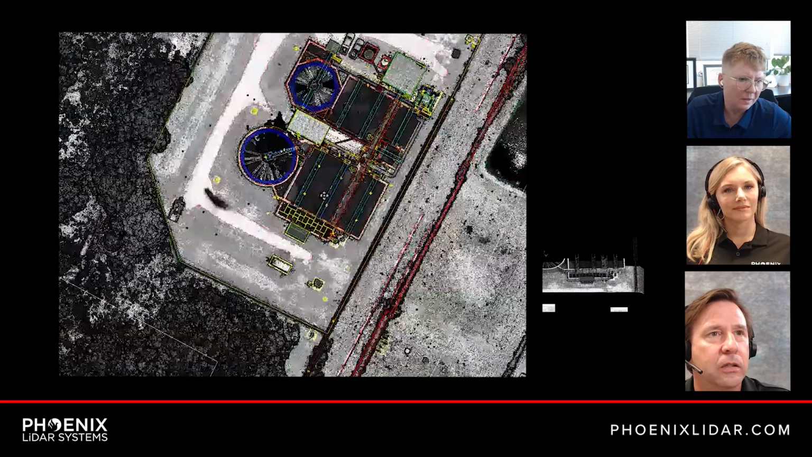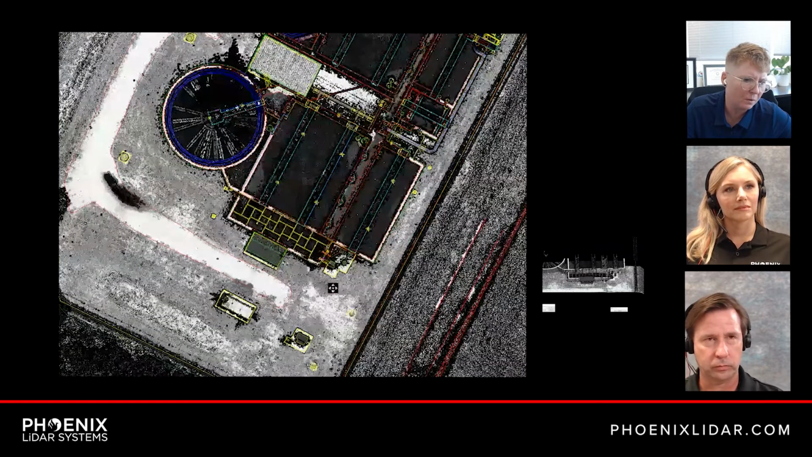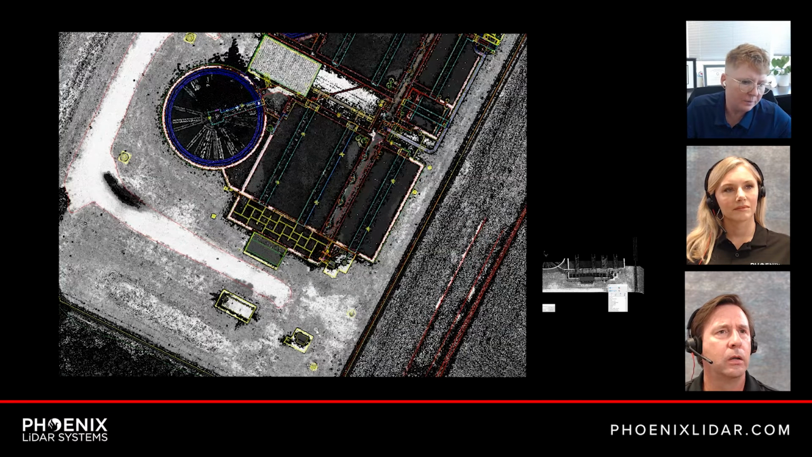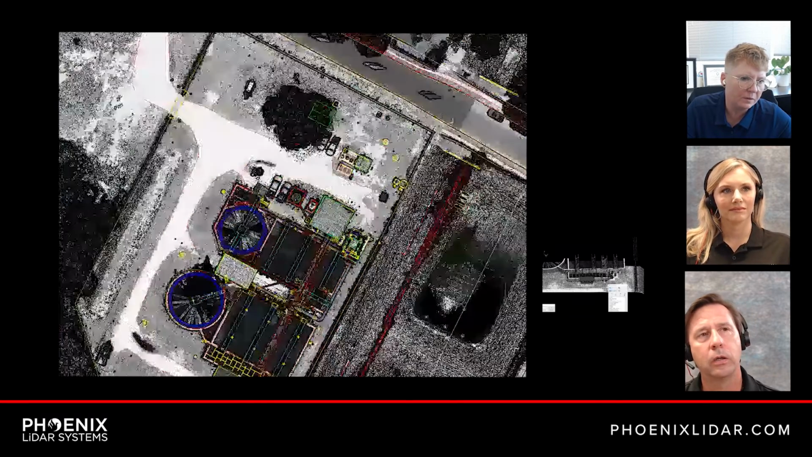And I'm not sure on the feature extraction. We had a lot of back and forth with the client, but probably a week or two to do all the line work. We used a lot of our macros and tools we've developed in-house to kind of streamline this stuff. But really, the turnaround time was pretty quick.